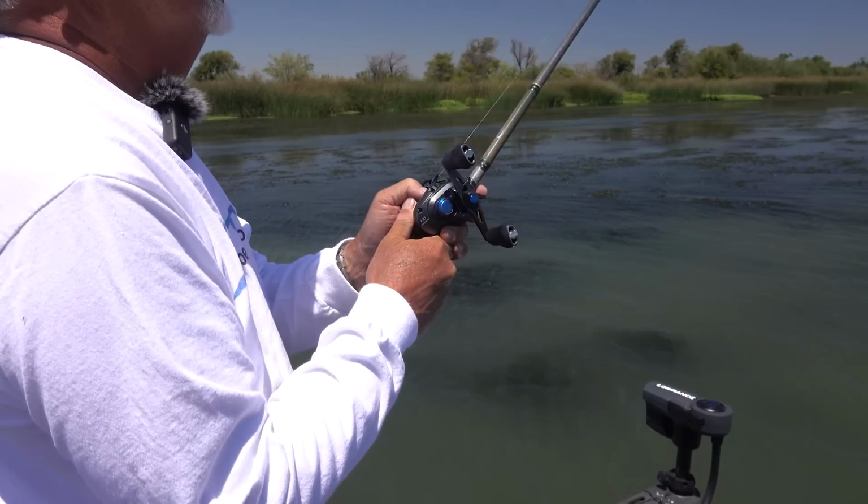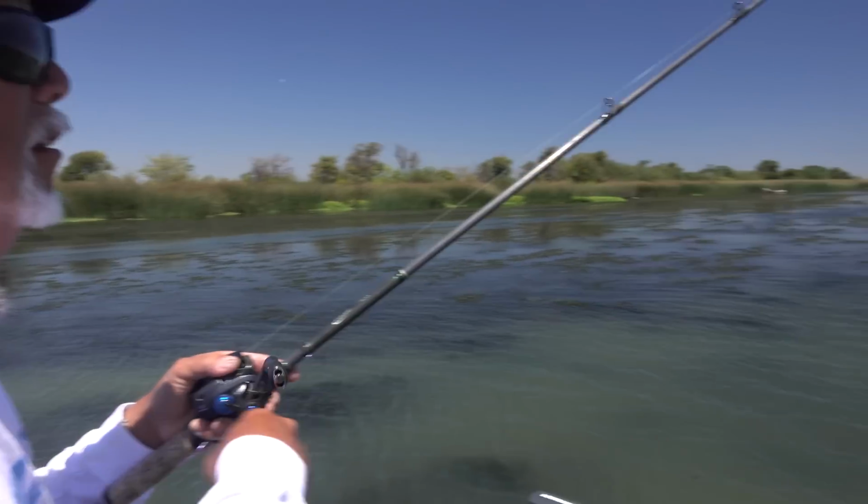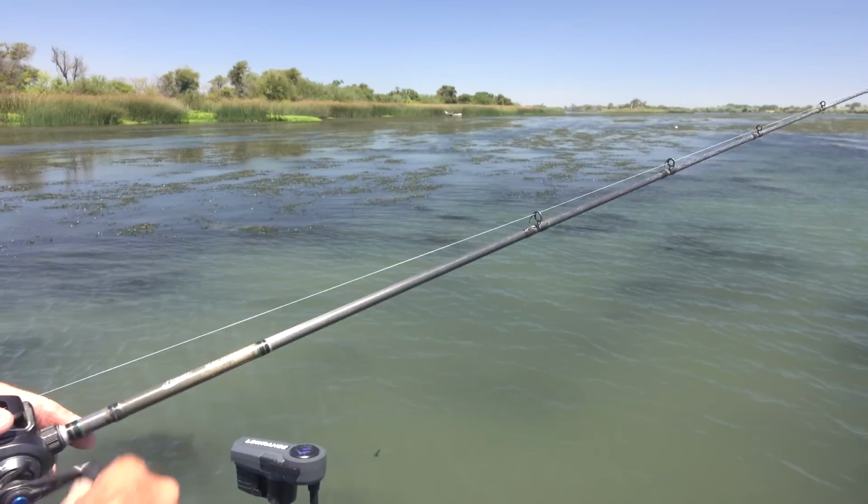It's a little bit more difficult, and we're going to show you guys actually what I do. I come out and I look for big flat areas, and I want to fish current. You want to fish big, massive weed beds that have broken up weeds. You don't want the solid weed walls and stuff. You want patches.